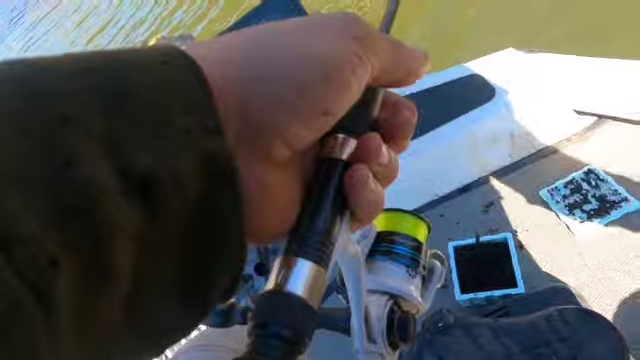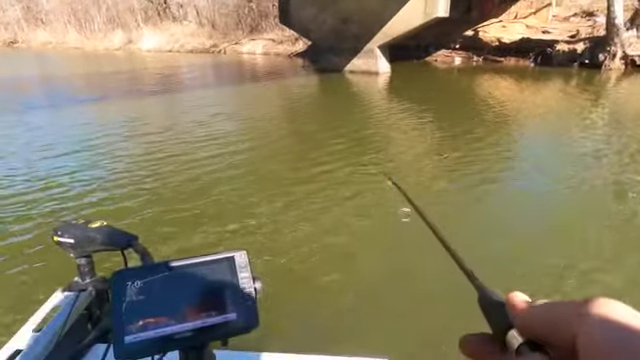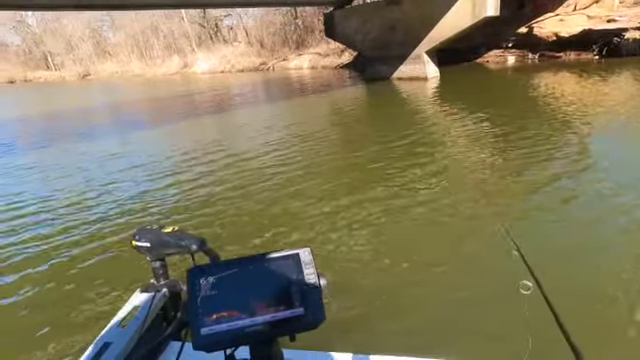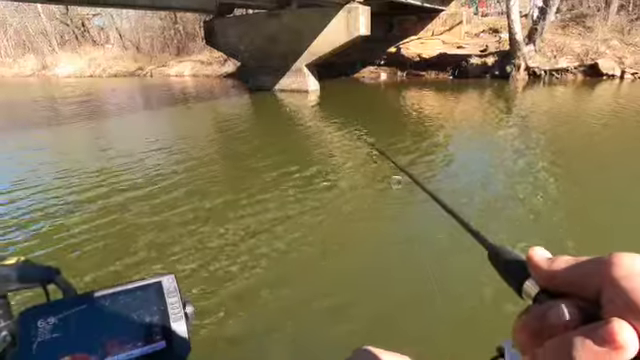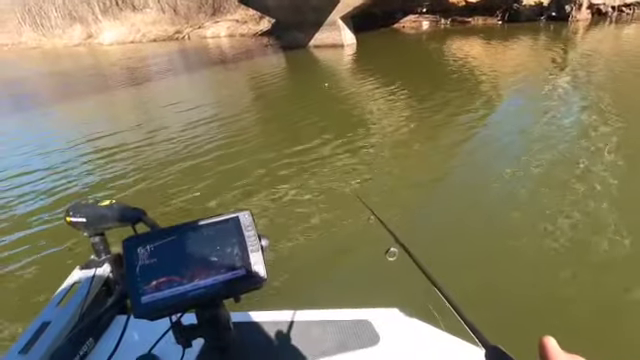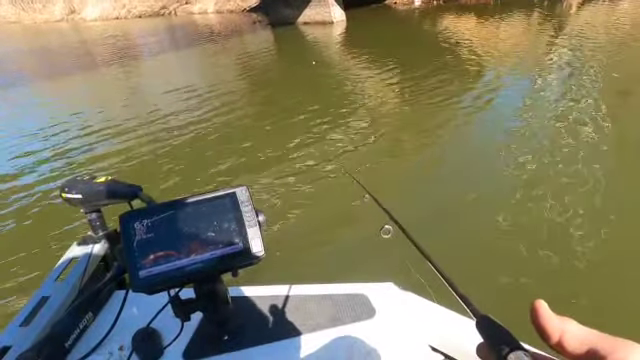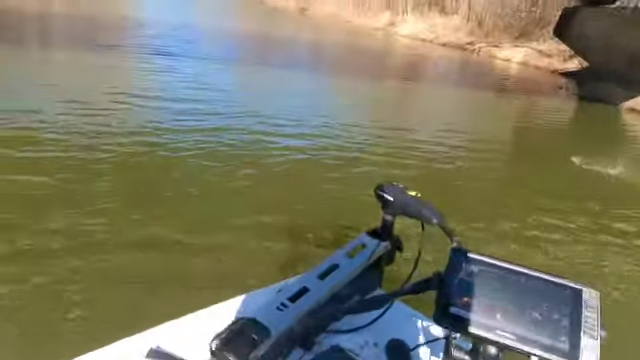I need to switch my rod over to that other rod. It's better. There we go. Got him.